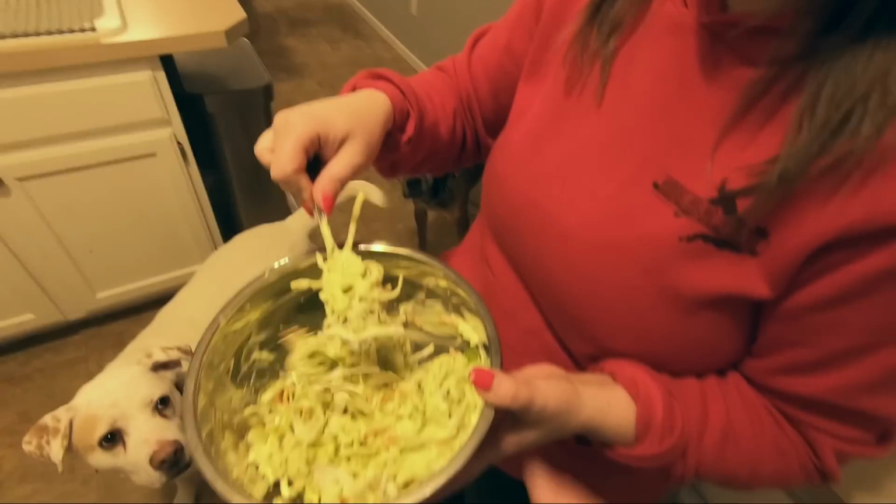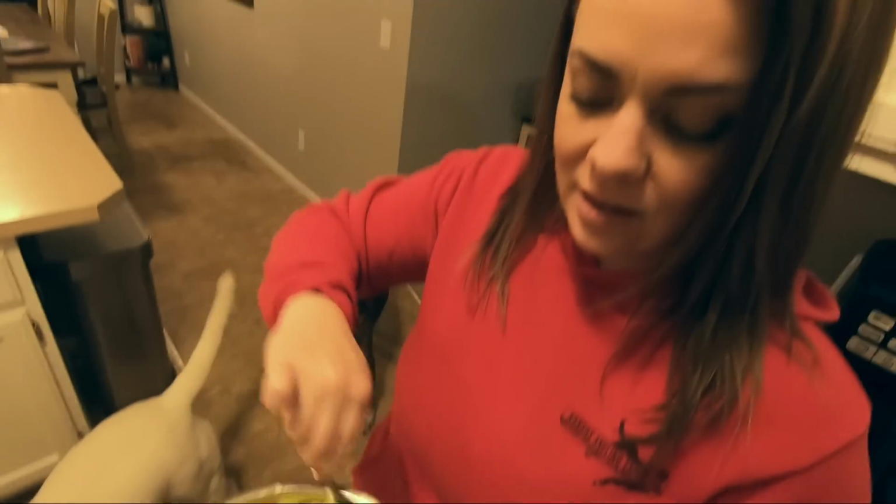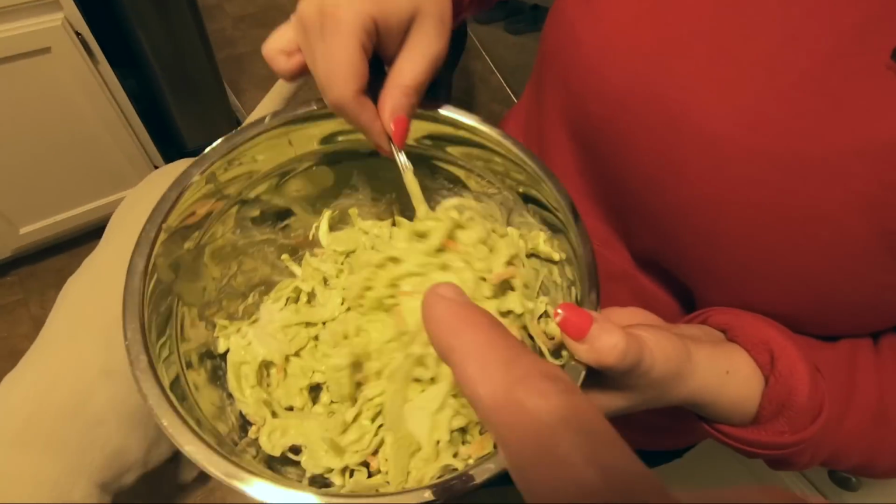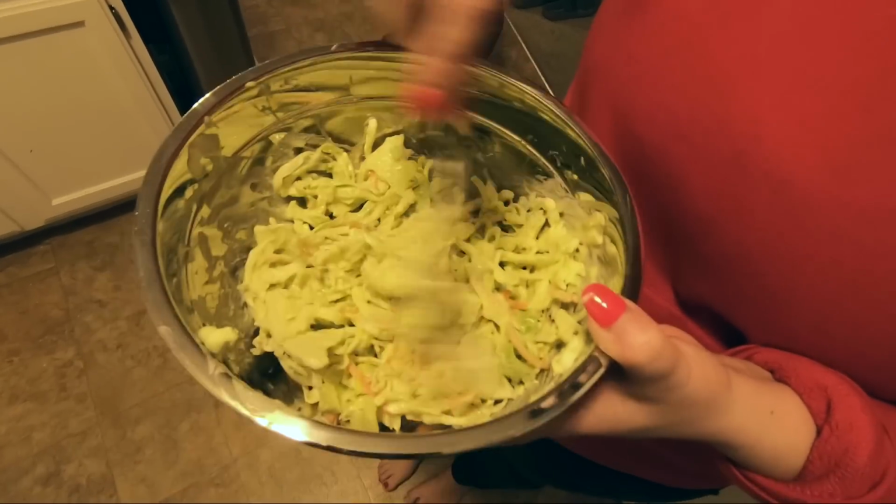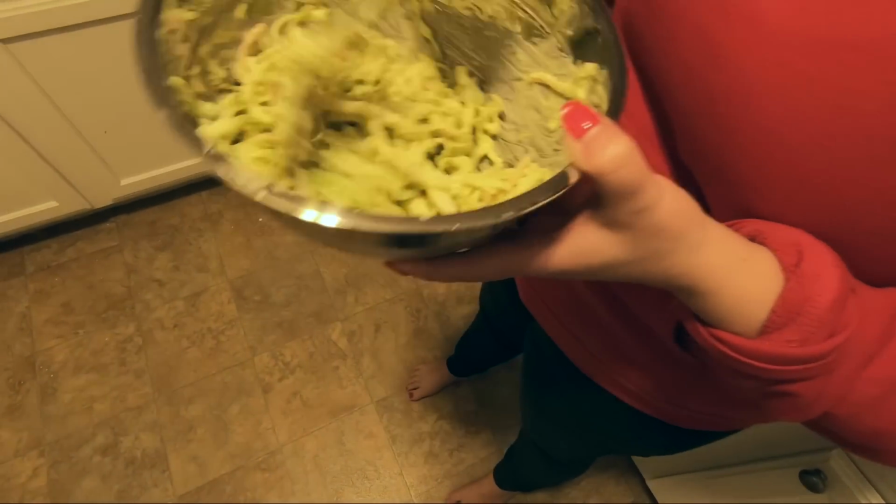All right, so we've got the sauce made. Now what do we do with the sauce? I just mixed it with coleslaw mix, and I reserved some for tomorrow in case I want to eat this for lunch. But for dinner, we're gonna just mix however much we feel like is appropriate.